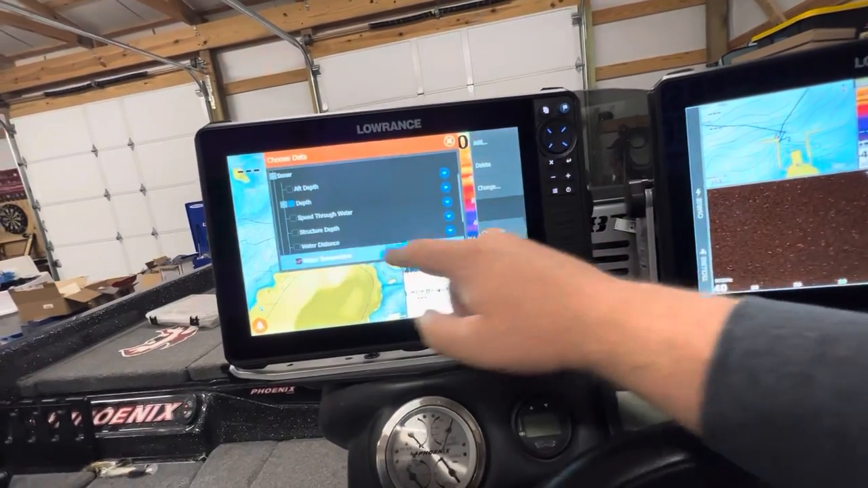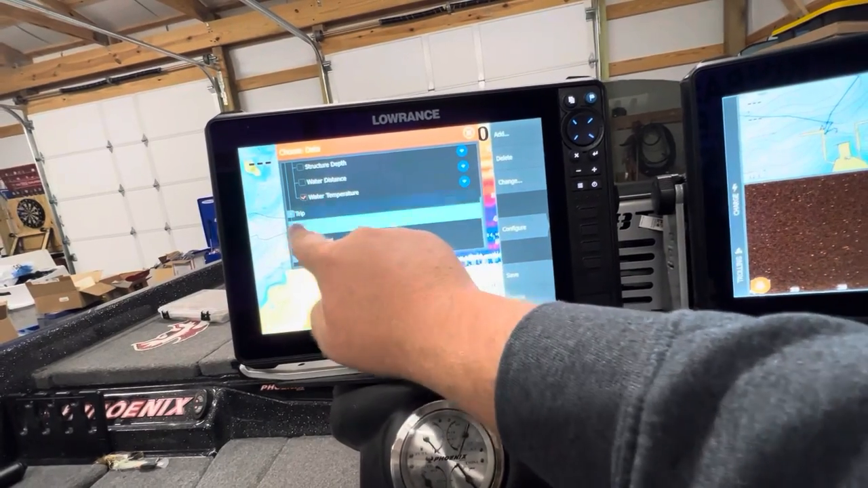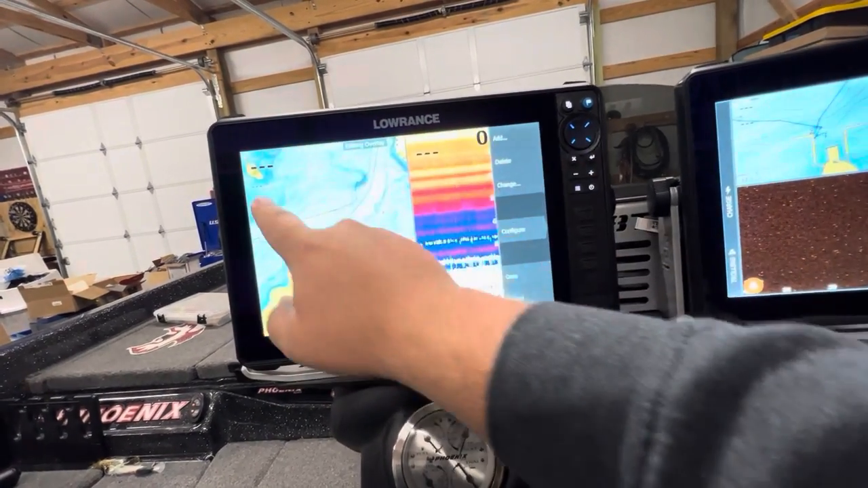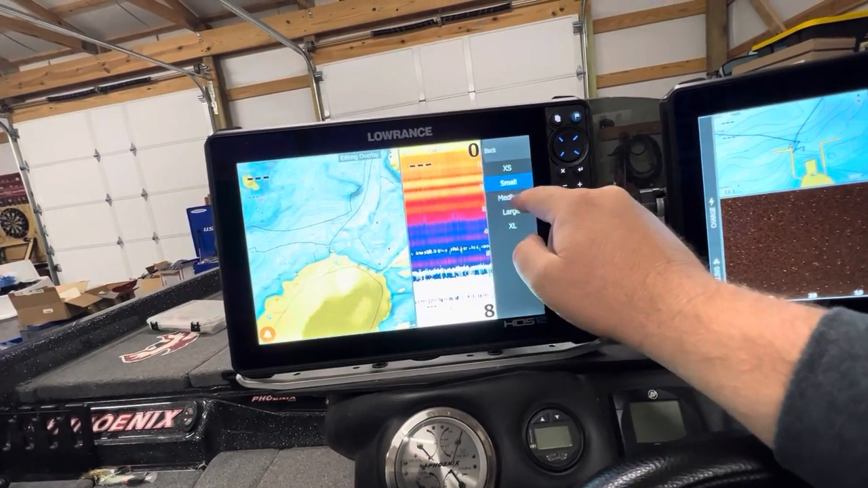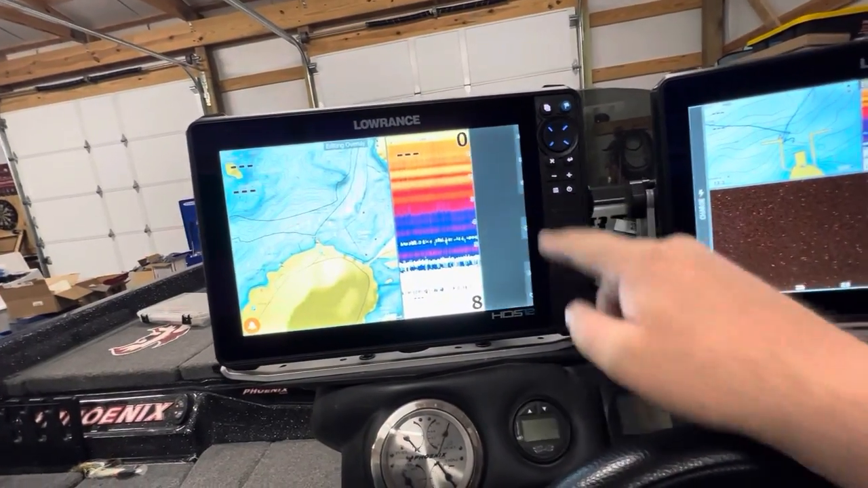Another thing that I'm going to add is time. I'm going to add time again because time is money in tournament fishing. It's so important to know what time it is. And we're also going to change that to medium. All right, so that is how I like to have my side screen over here.